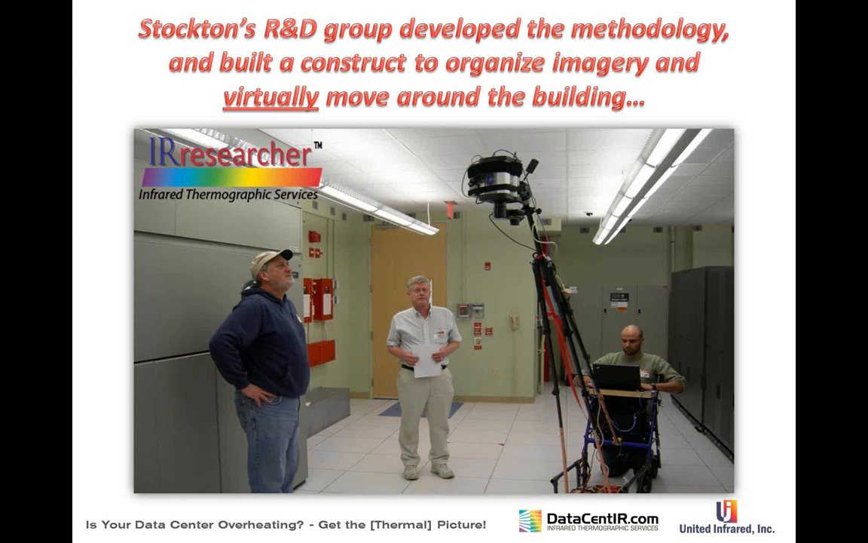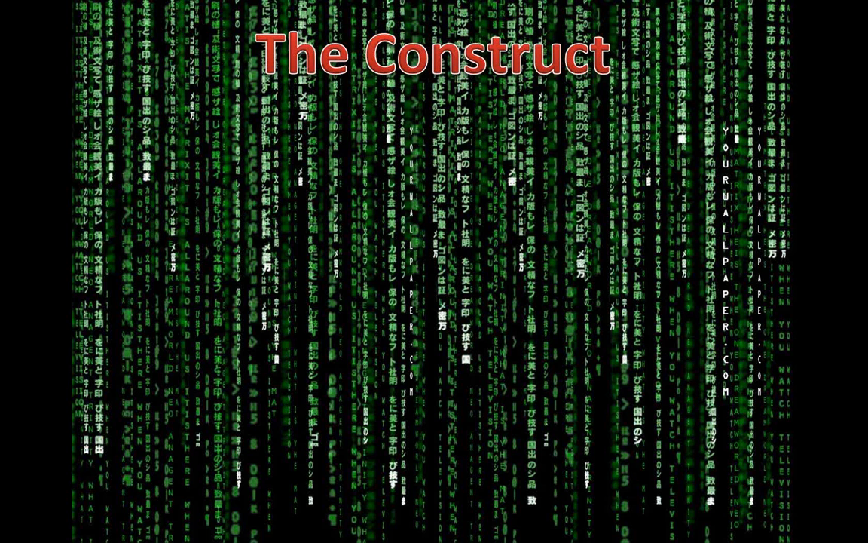The challenge of those fellows was to refine the methodology of collecting the data, indexing it, storing it, and the larger, harder challenge, which was to build an intuitive interface that you could use to virtually move around the building. What popped out of that work, we call it the construct.